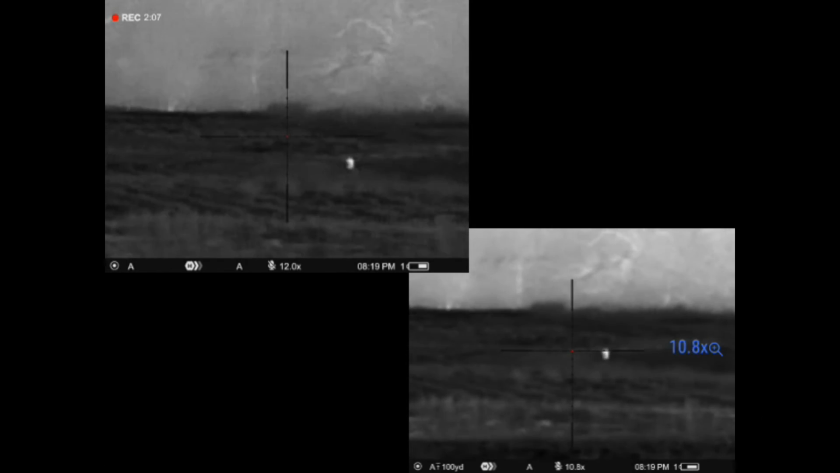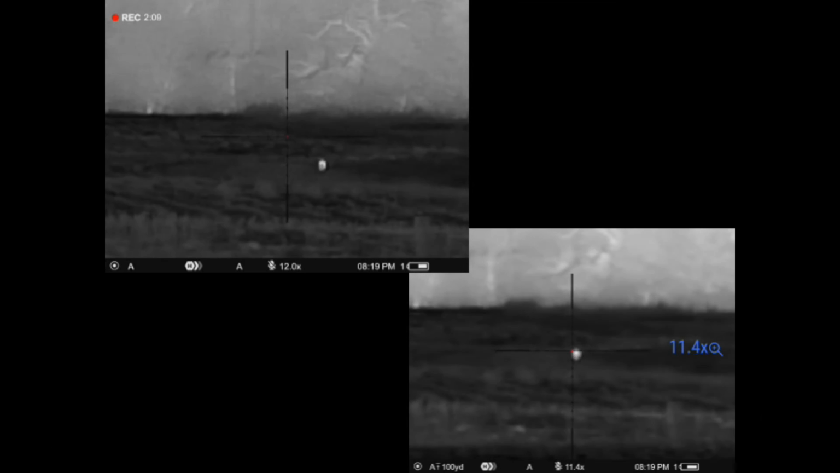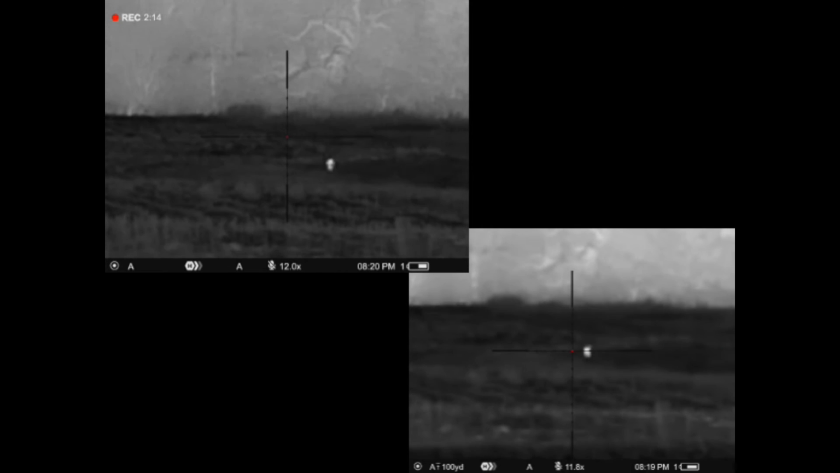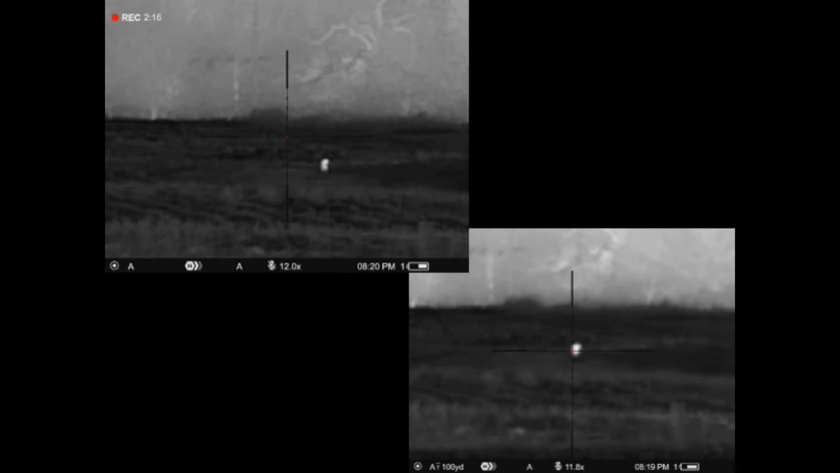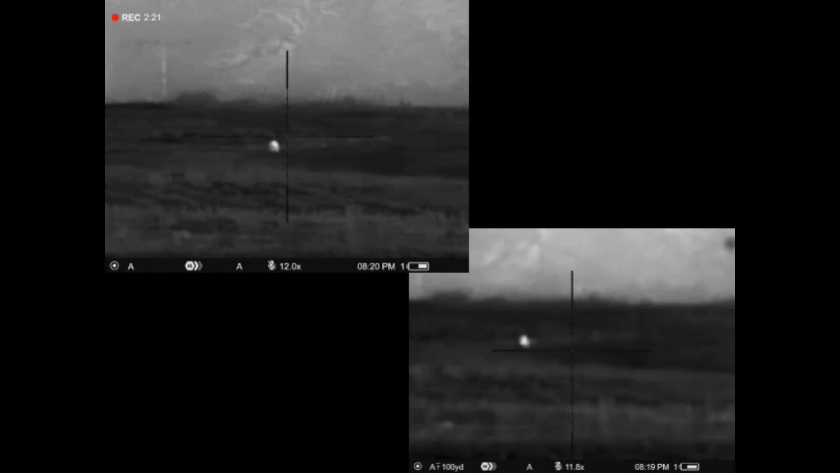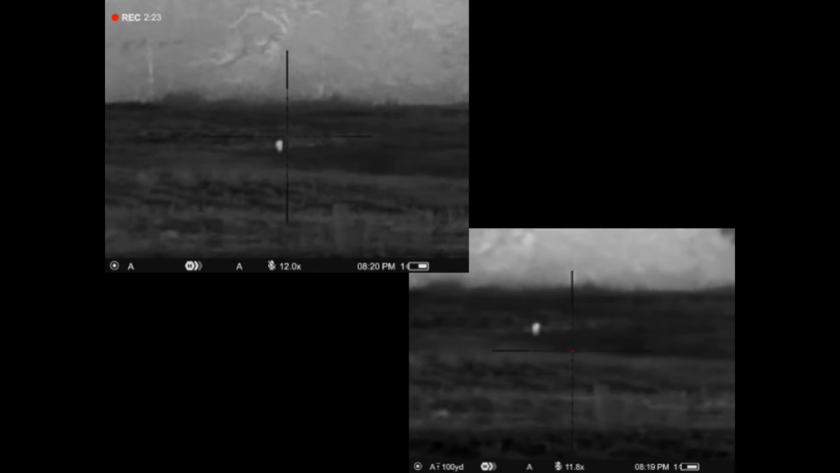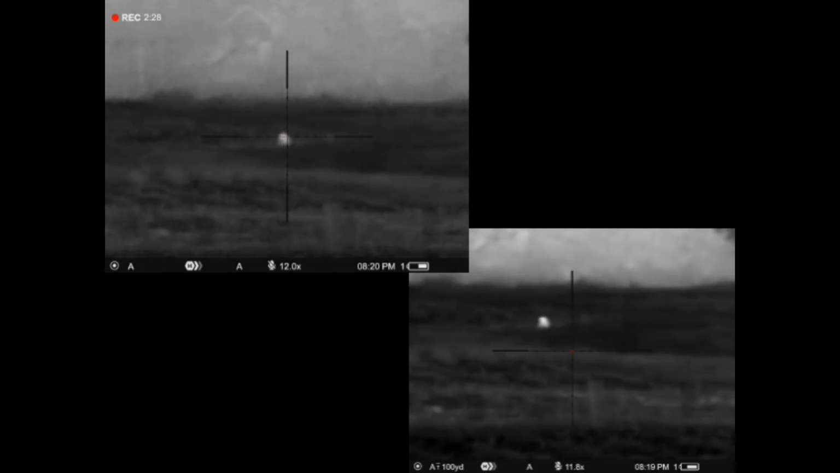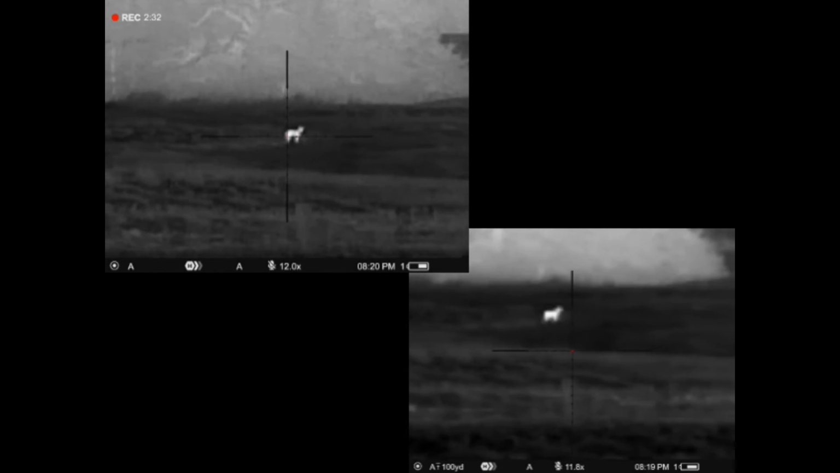He's going to keep working out across there. You can start to see the pixels building kind of around him in the P, and you can see how much sharper the edge lines are in the G. So that's kind of telling you that at that distance, those pixels are starting to get spread over a pretty big area. And effectively, that's just what I'm trying to show you here. So I'm going to take another range on him here in just a second. Again, can still make a really good ID in the G, can still see that tail. It's pretty much gone in the P.